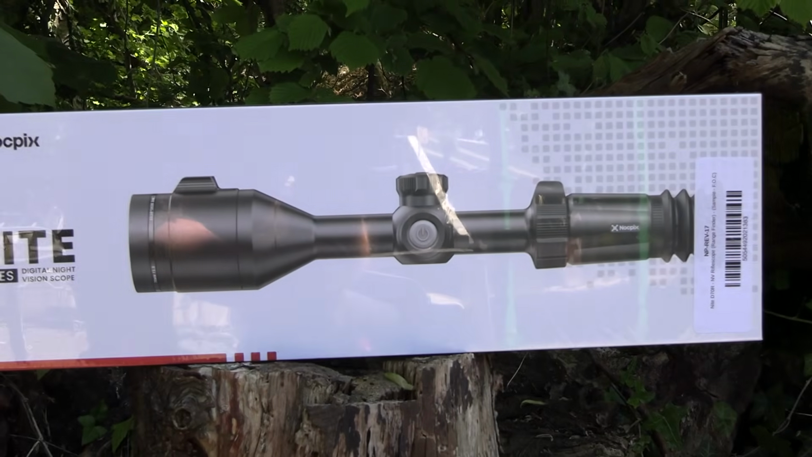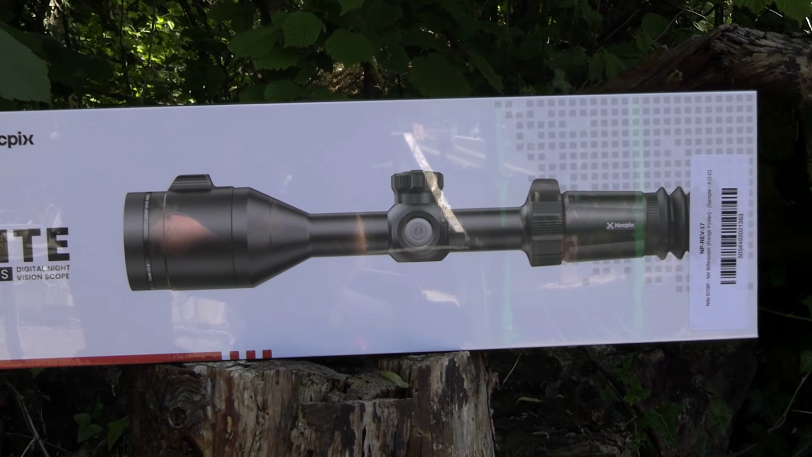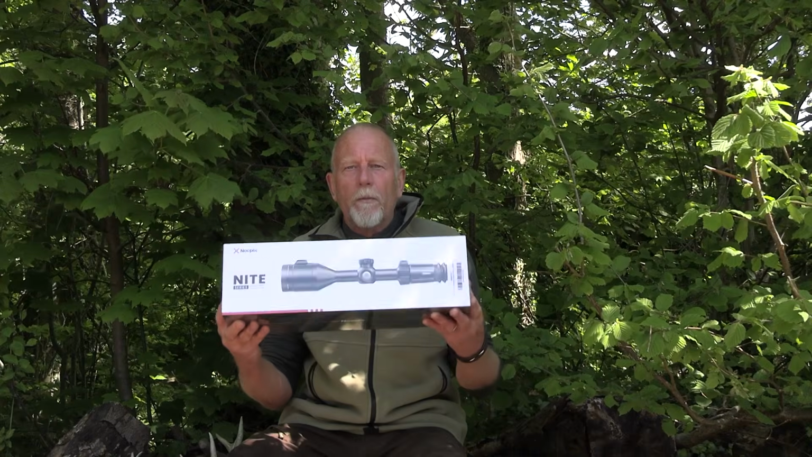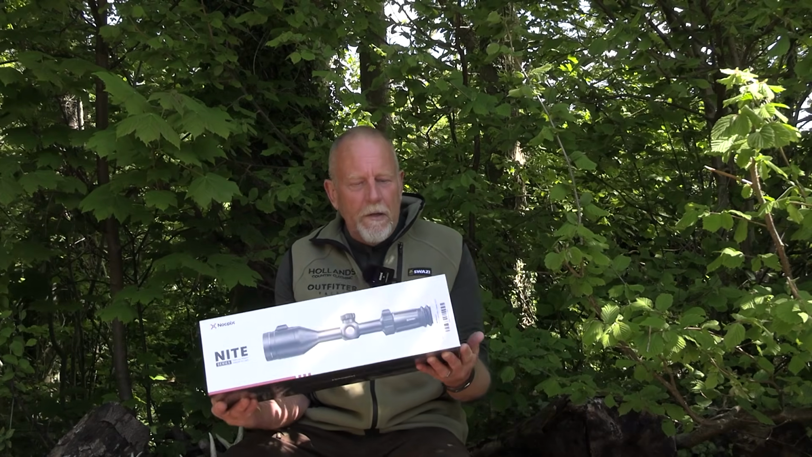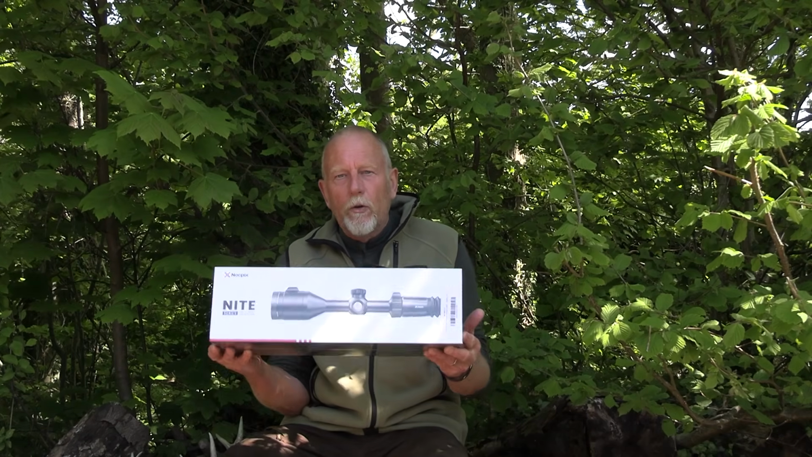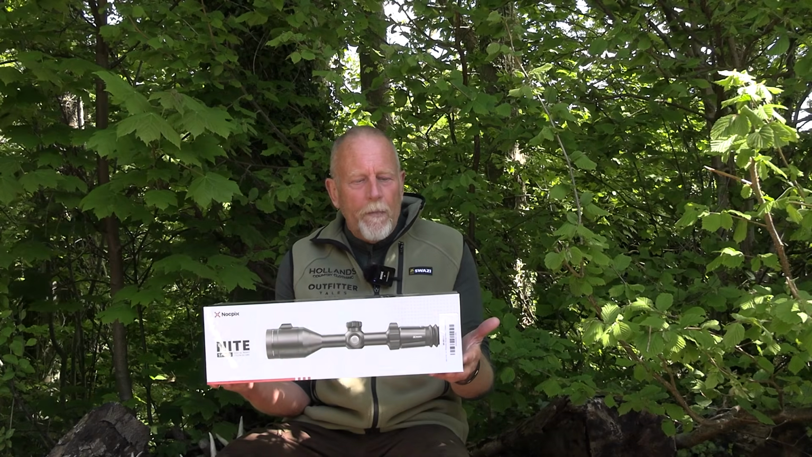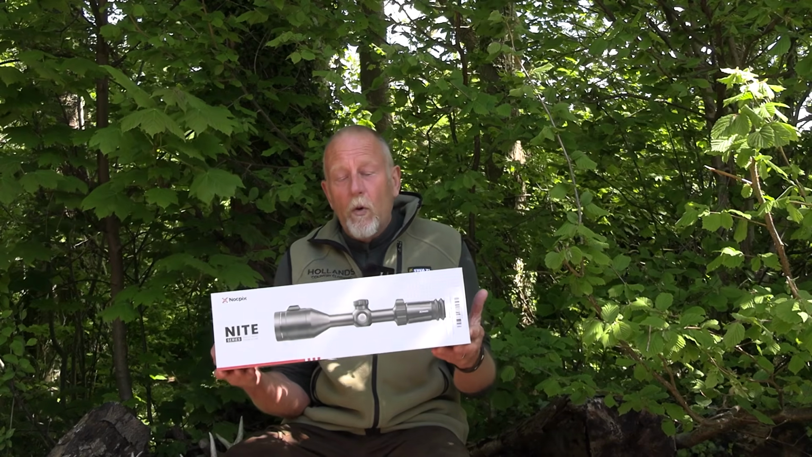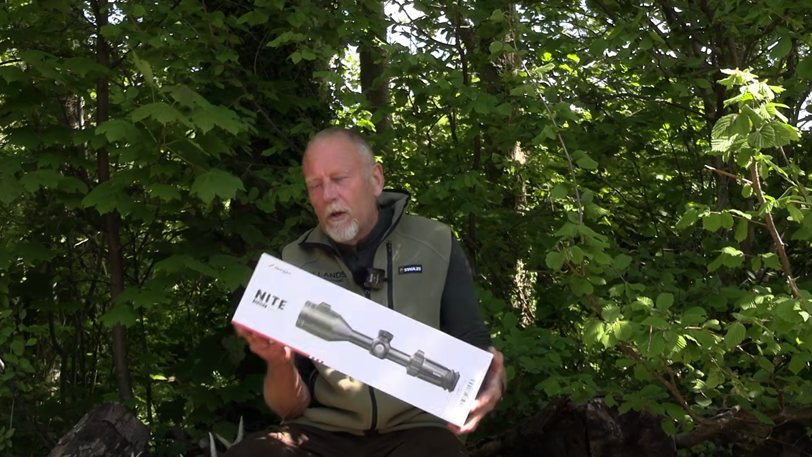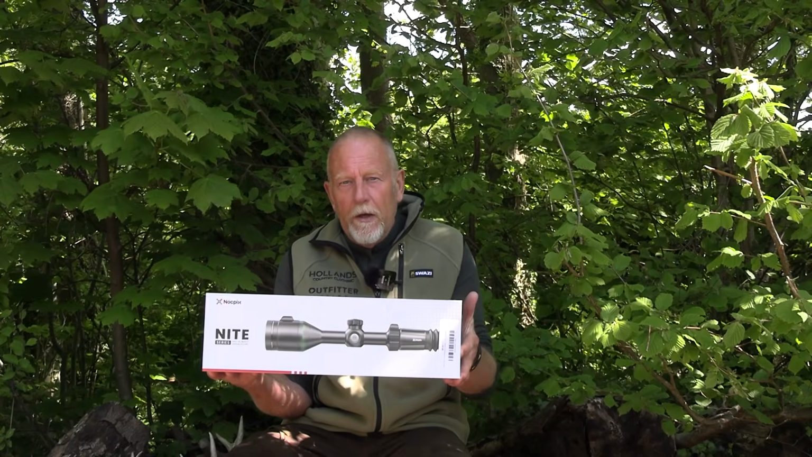A little bit of stop press, just a very quick piece in this month's show. We just got back from holiday and I've been waiting for this for a long time, so I haven't had time to even open the box yet. Here we have the latest night digital scope from Nocpix, the D70R. I've been quite excited to get hands on this. I think I mentioned it quite some time ago, but here it is now.